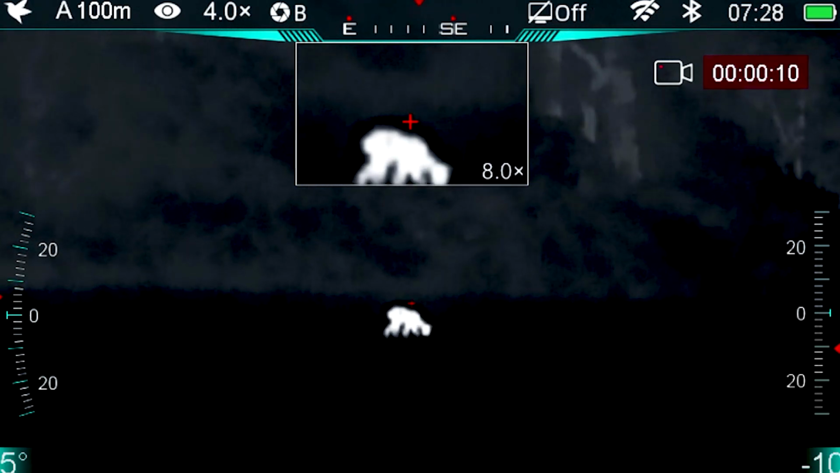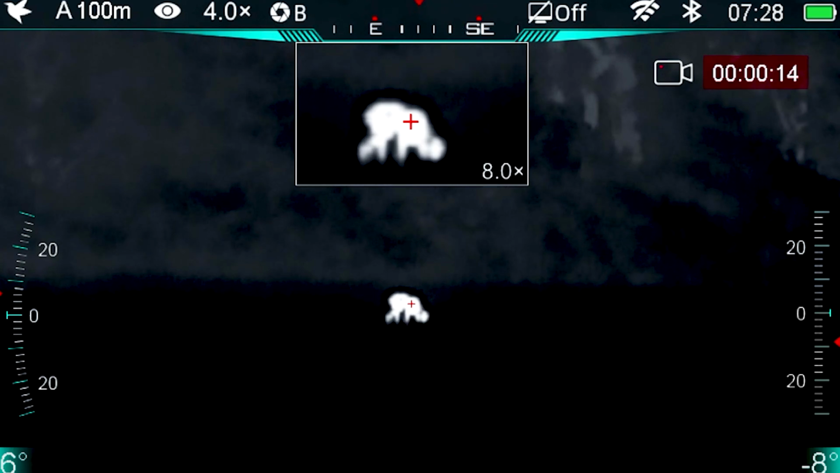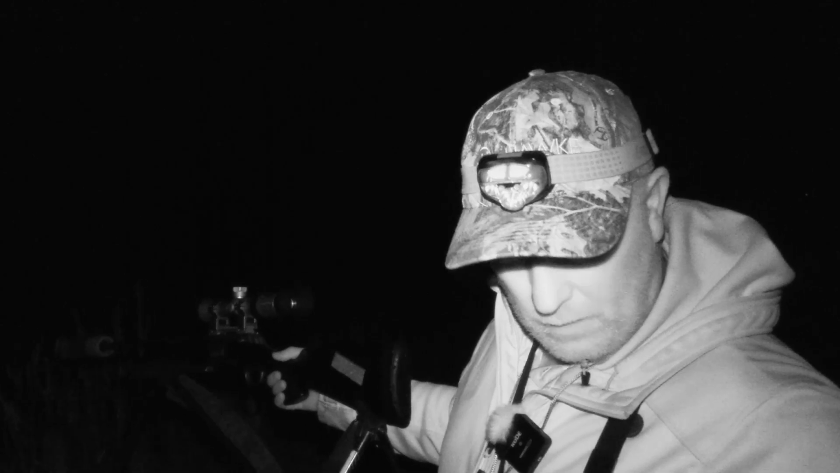So our little deer friend is moving away because it doesn't like the noise that I'm making. So nothing was coming to that first call. So what I'm going to do is try a second type of call, just changing over the call. There's a lot of hares in this area. So what I'm going to change over to is a hare in distress. Hopefully that might bring them in.